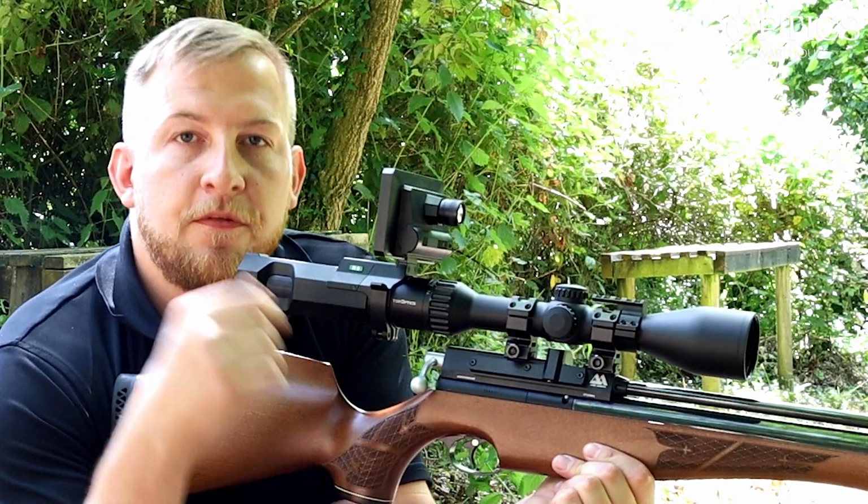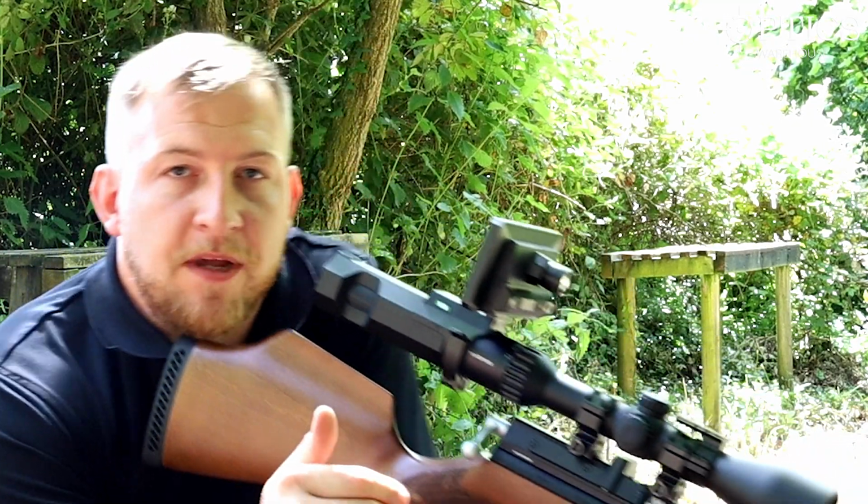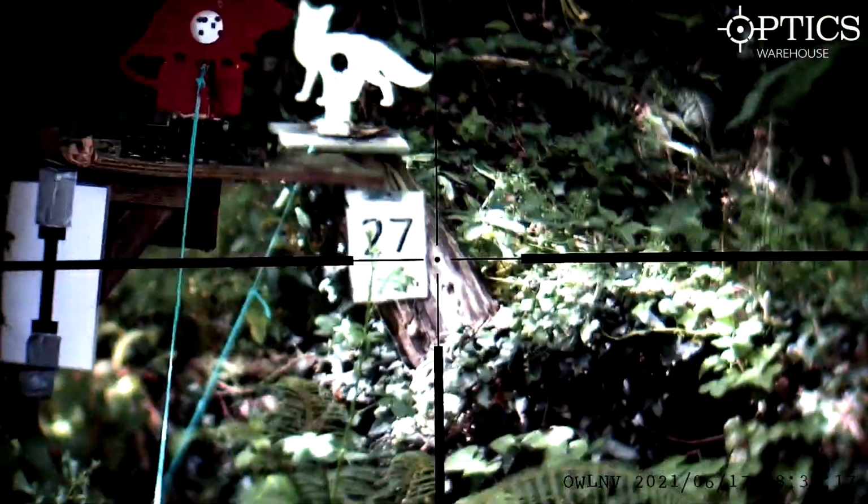Now, if you're not looking for that and you've got that adrenaline rush and you're looking to shoot at that range, you may miss quite easily because of that. So I'm just going to pop one down there. I haven't shot at this range with the holdover, so I'm going to be completely guessing here, which once again, when you're out hunting, you don't know the exact range of what you're looking at.